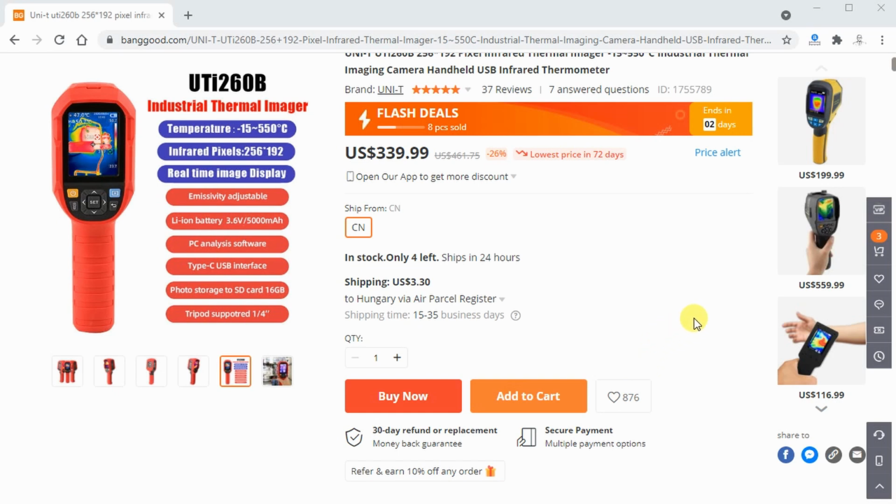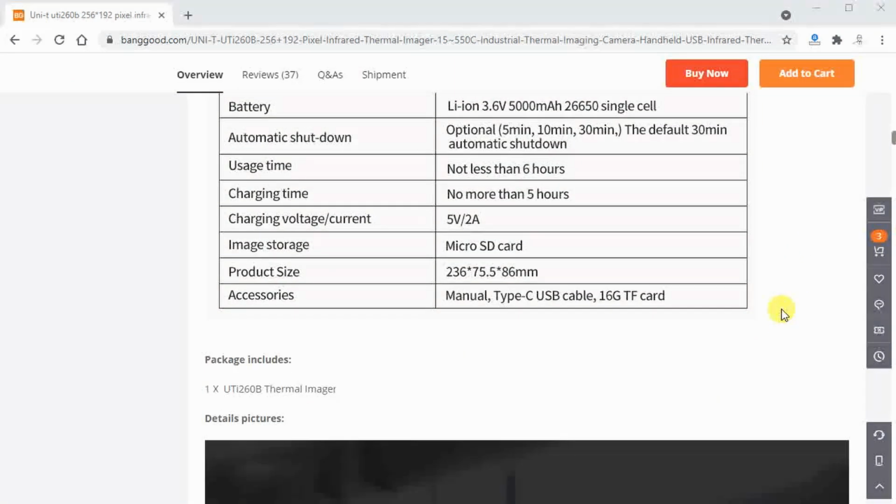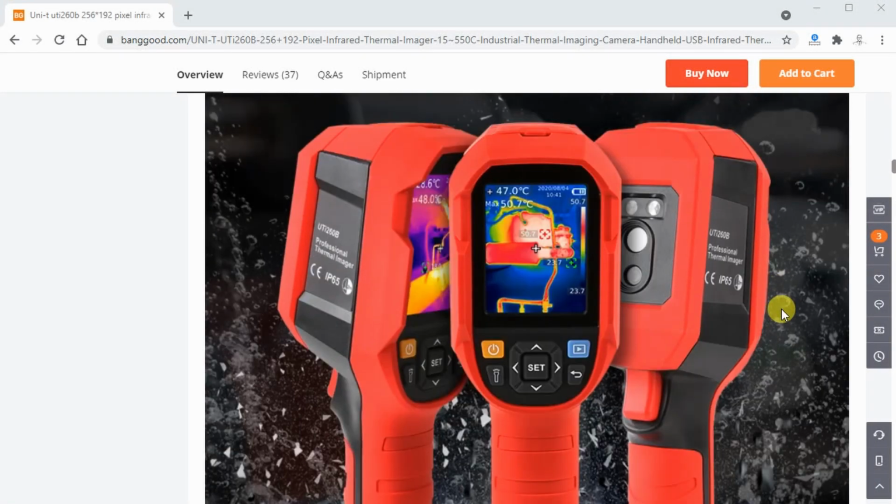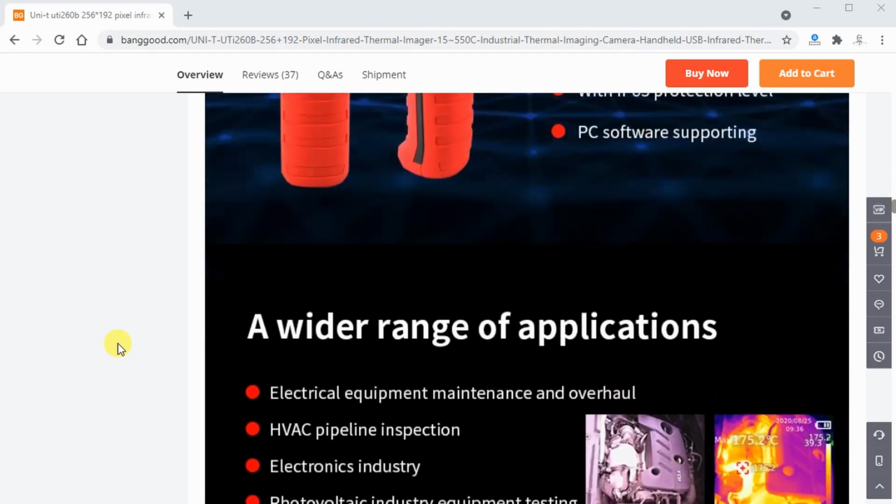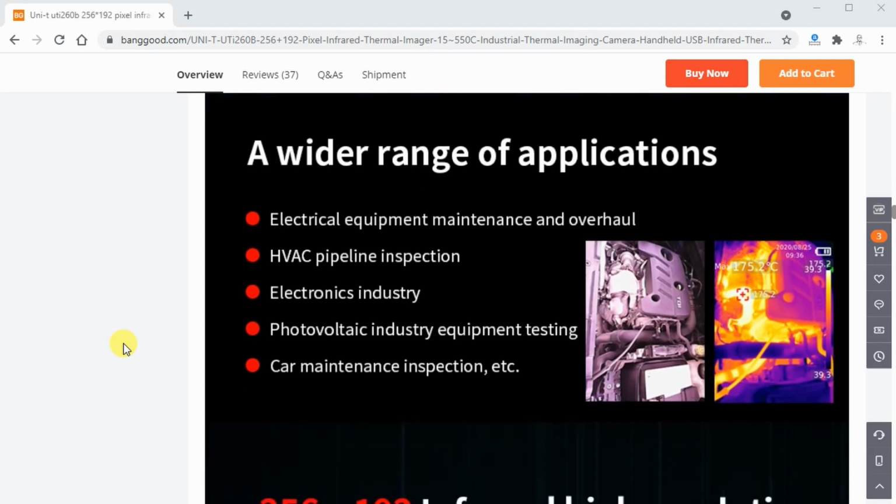This type is UTi260B. Temperature measurement range is between -15 to 550 degrees Celsius. Most important is the thermal imaging pixels. In this case we have 256 by 192, and this is the main reason why I chose exactly this camera, because it may be tricky.